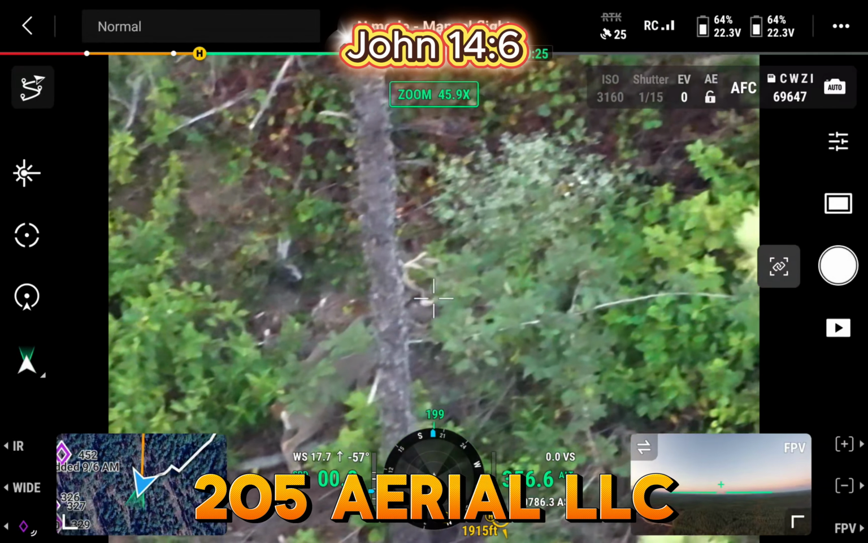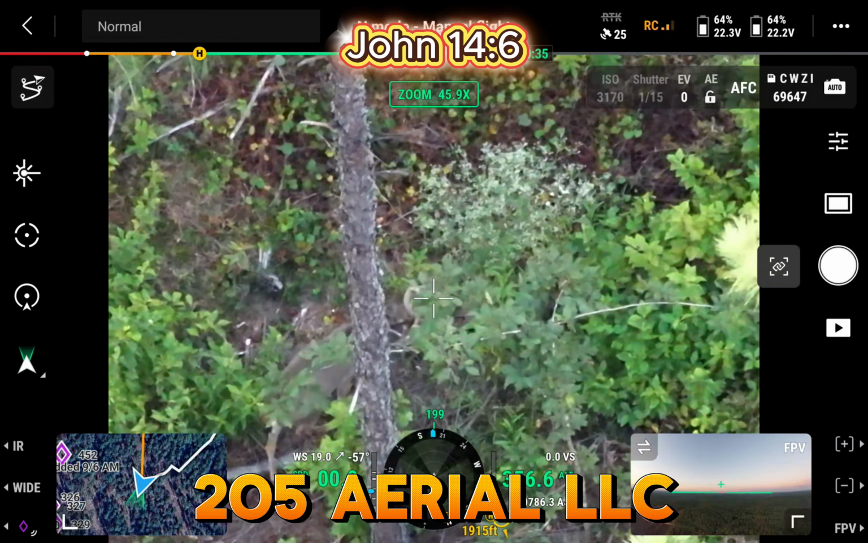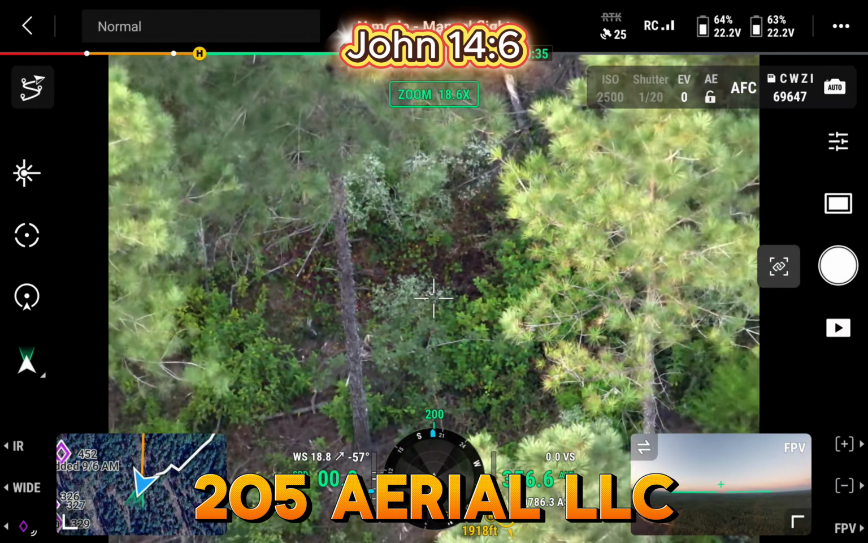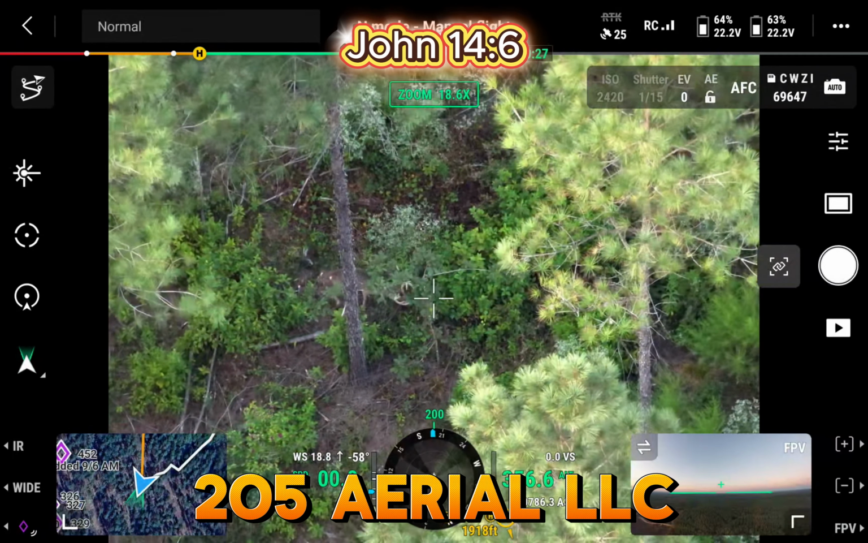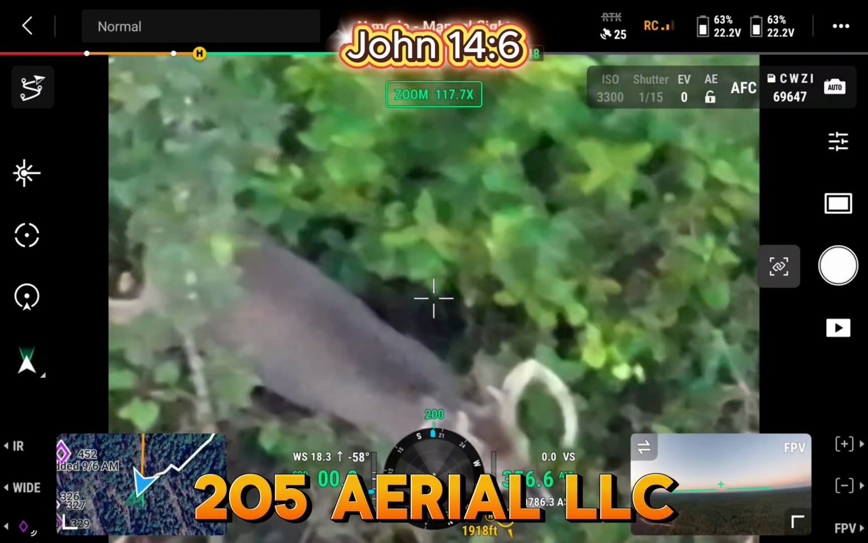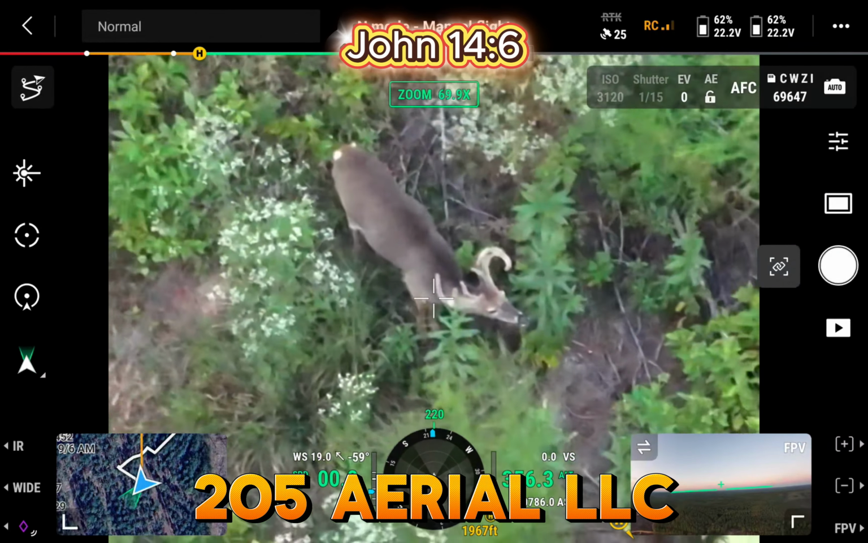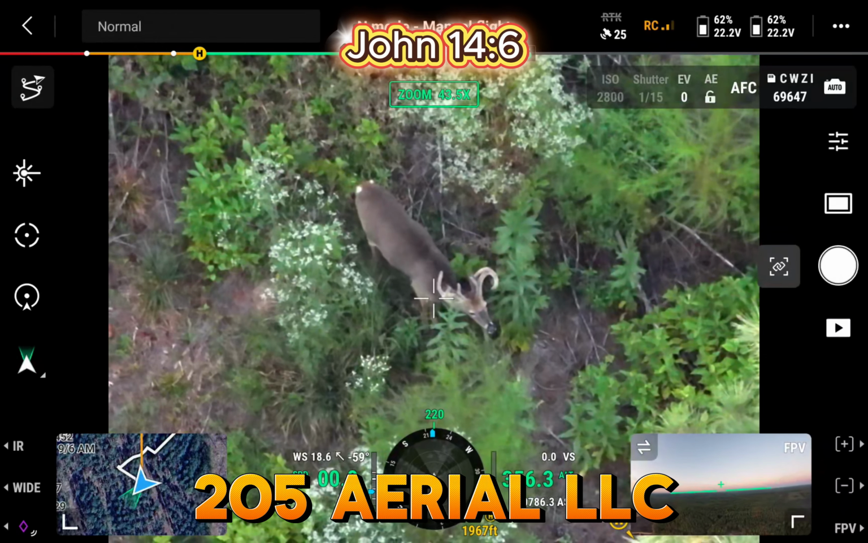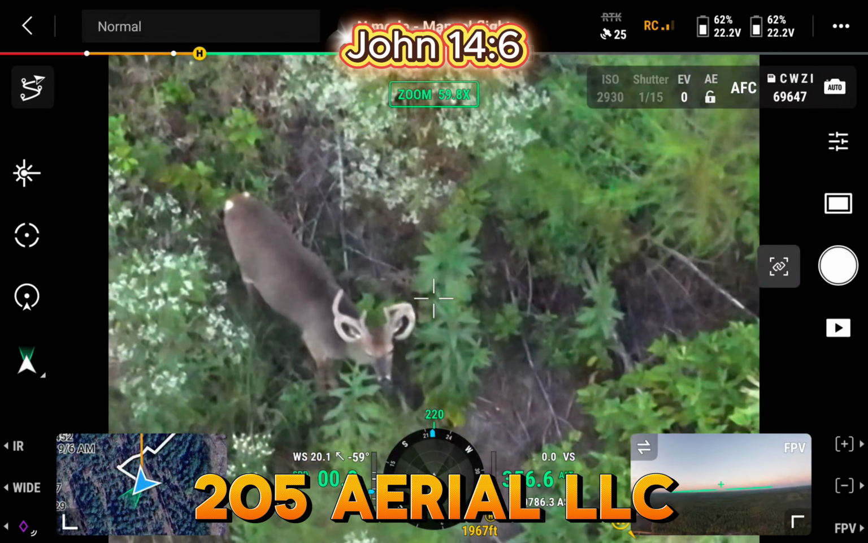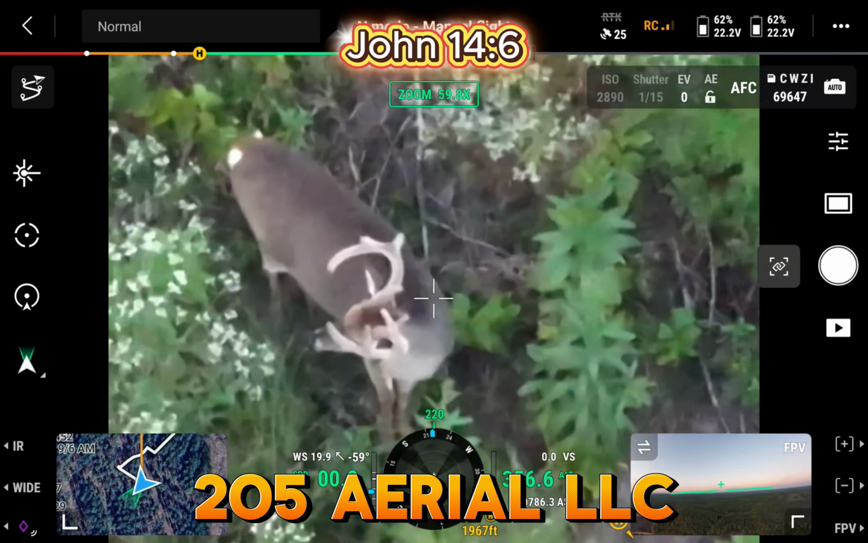Once the sun gets up and starts heating up the ground, you're really not going to see a lot with these thermals. You still see great with this camera, but with the thermal camera, you're not going to be able to find them. Yeah, that's not a bad buck right there. I don't know that he's a shooter this year, but he's not a bad buck.